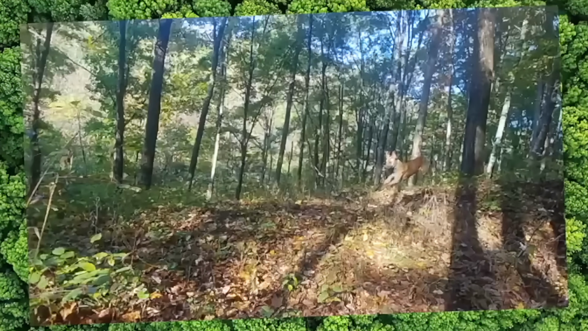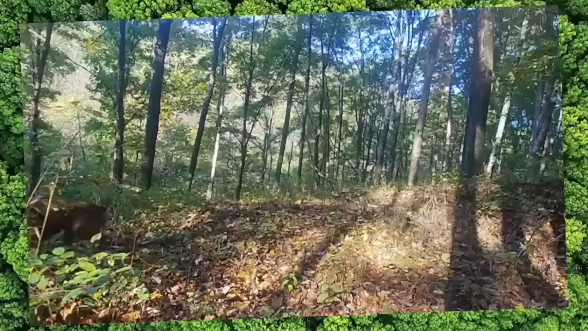Someone's dog has taken up chase. And unfortunately, we don't know the outcome of the chase. We'll just choose to believe that the deer got away.